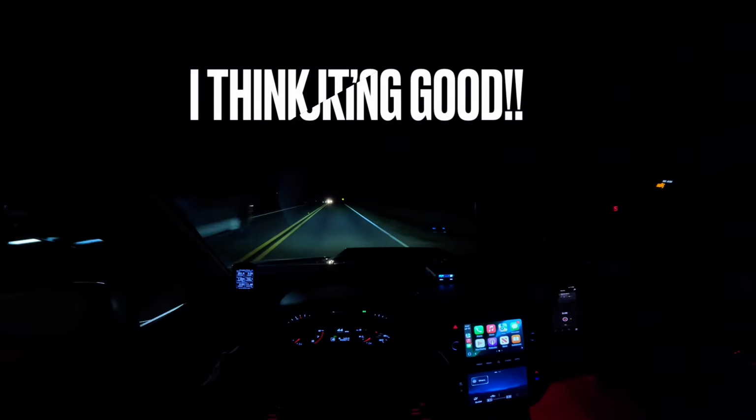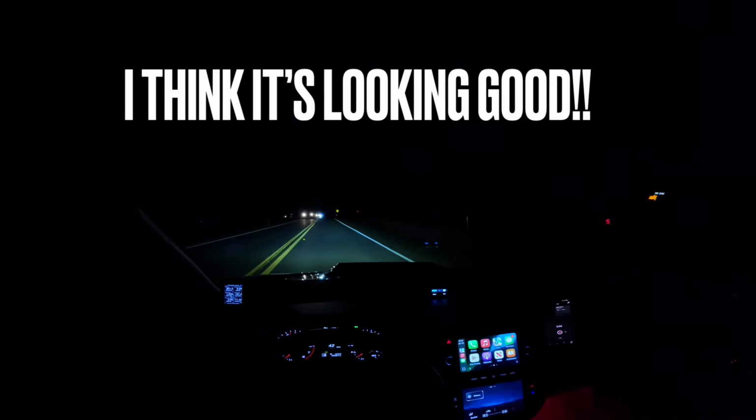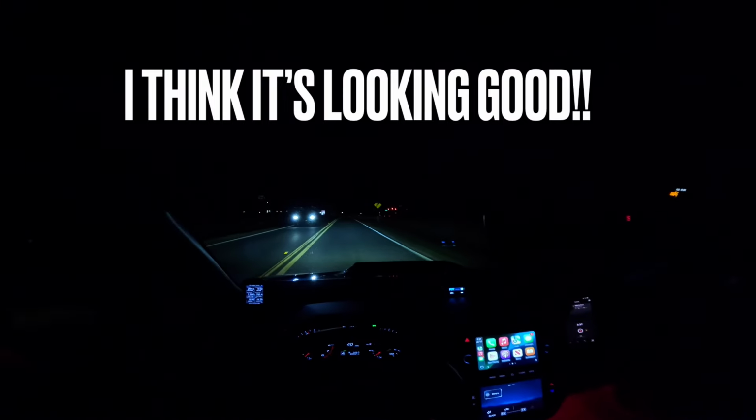I briefly looked at the preview to see how it looks. It looked okay. Hopefully I've got the camera angle set up properly. But other than that, I am gonna be chilling so that y'all can enjoy this nighttime POV drive.